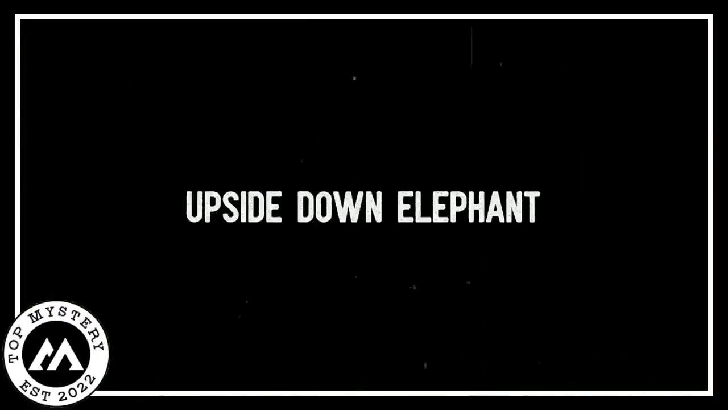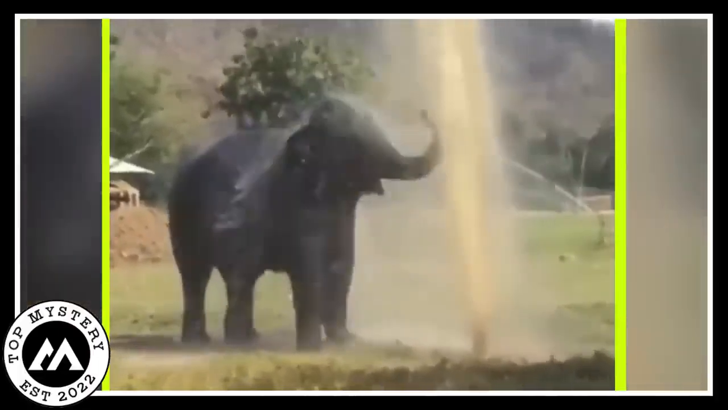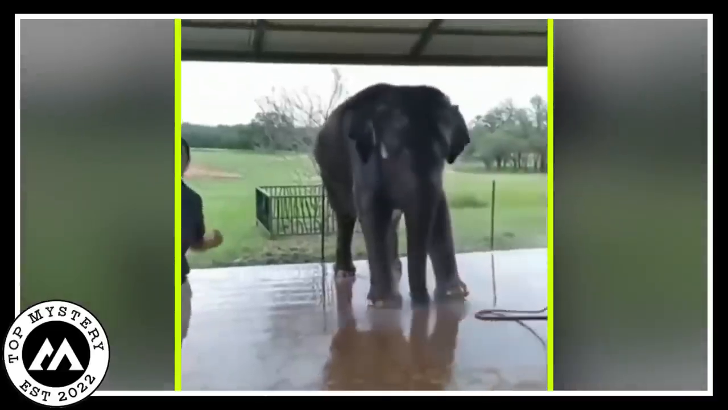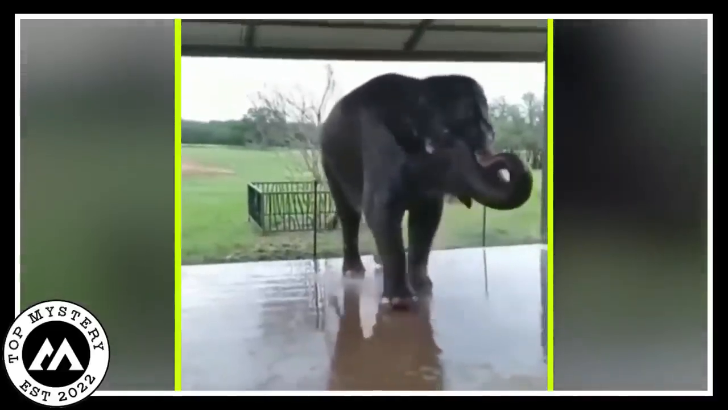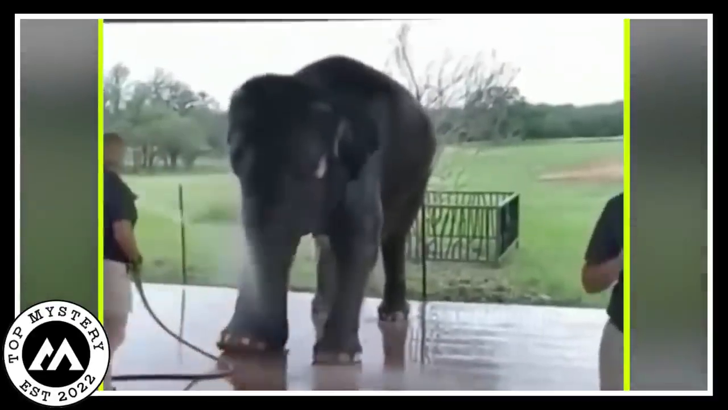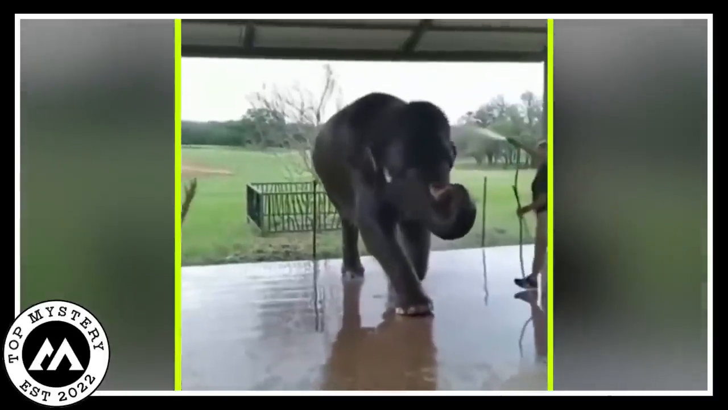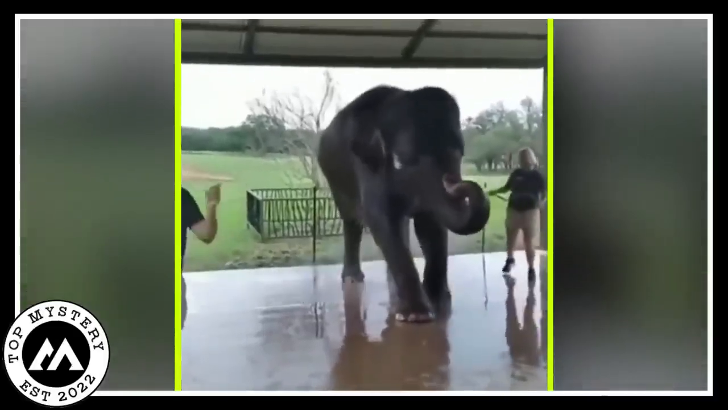Upside-down elephant. Have you ever seen a giant elephant performing spellbinding stunts? This video showcases the remarkable ability of a big elephant to turn upside down on its master's command. The video began with the elephant bathing in a well-accommodating cage by a long hose. Meanwhile, a woman can be seen demonstrating the remarkable abilities of this colossal elephant.